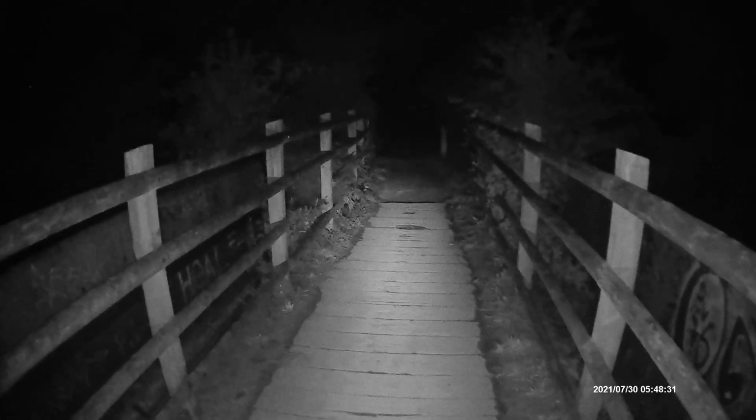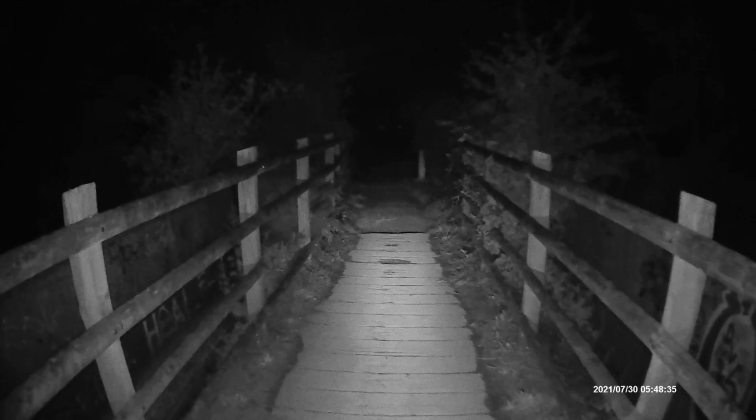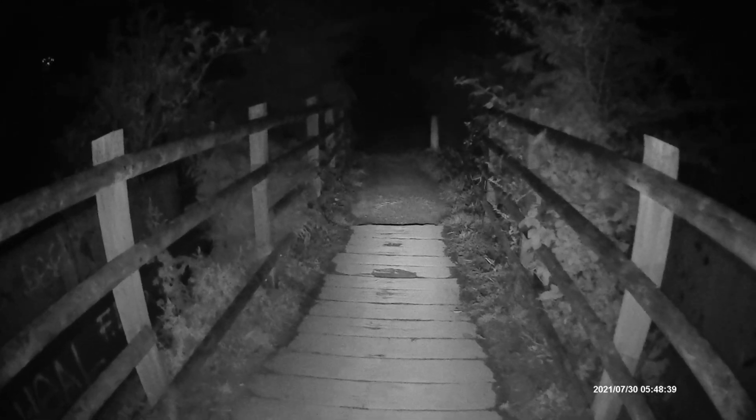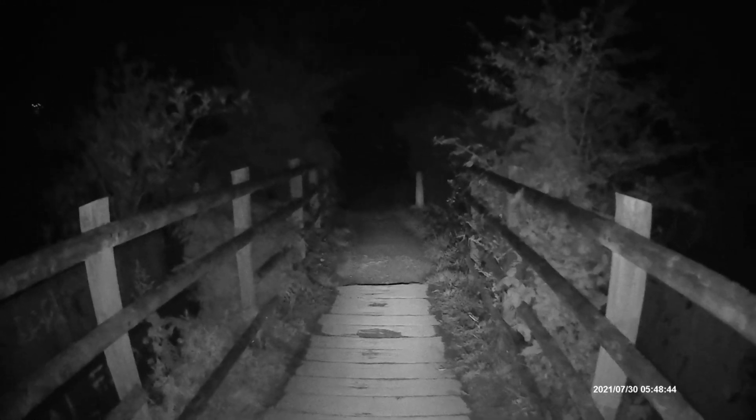I don't know whether I'm going to go up to the private road now, because it's a bit dodgy going up there with a bright white light on when it leads into private premises, the farm place, you know. So yeah, it's that. Seeing things. It's a bollard.